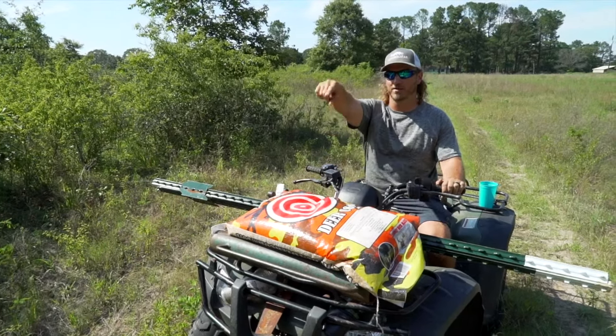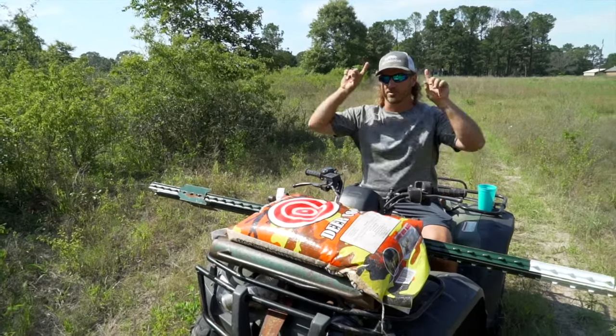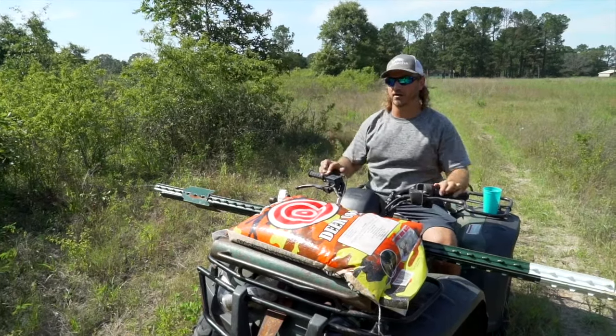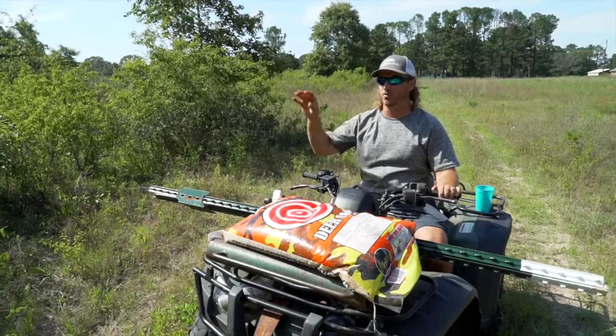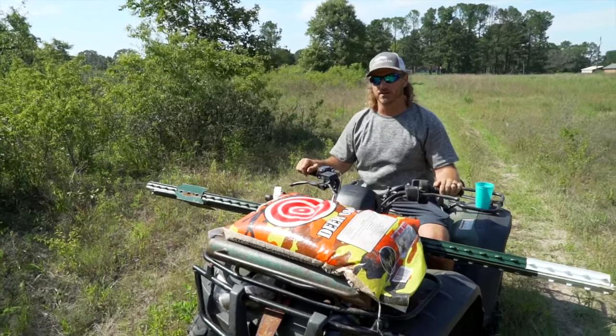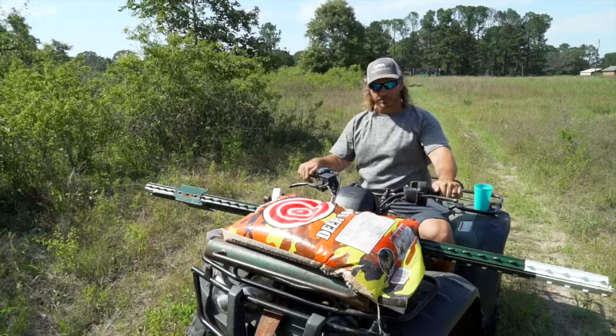So what we're gonna do is put a corn pile right here kind of in front of the four-wheeler, put the two T-posts about 10 yards apart on the south of this corn pile so that you don't have to worry about that sun glare. Put one kind of on the southwest, one on the southeast, point them back to the corn pile and see how the deer react to the cameras.